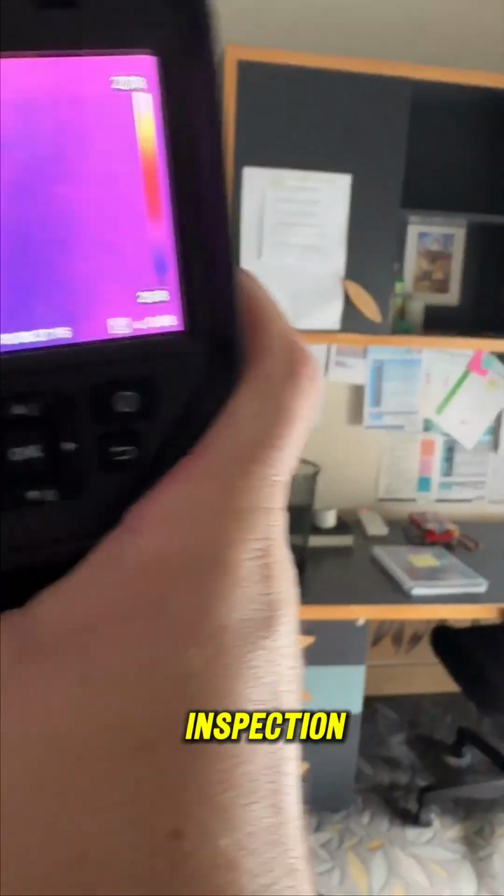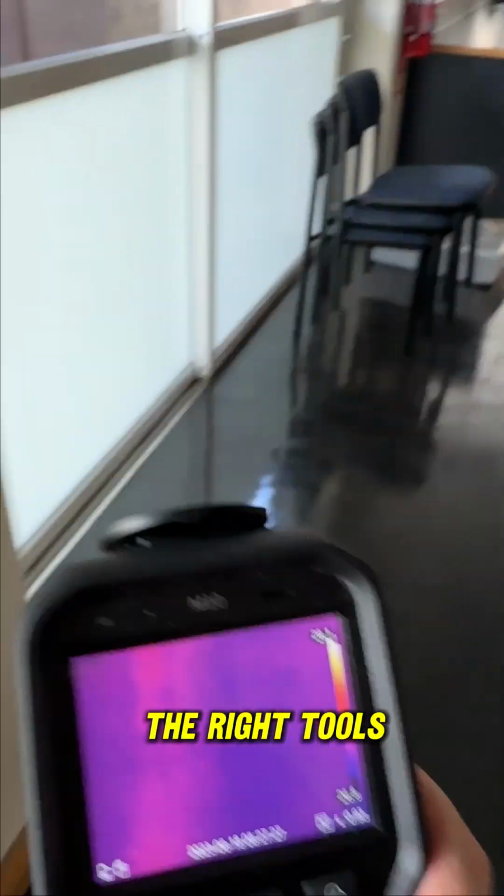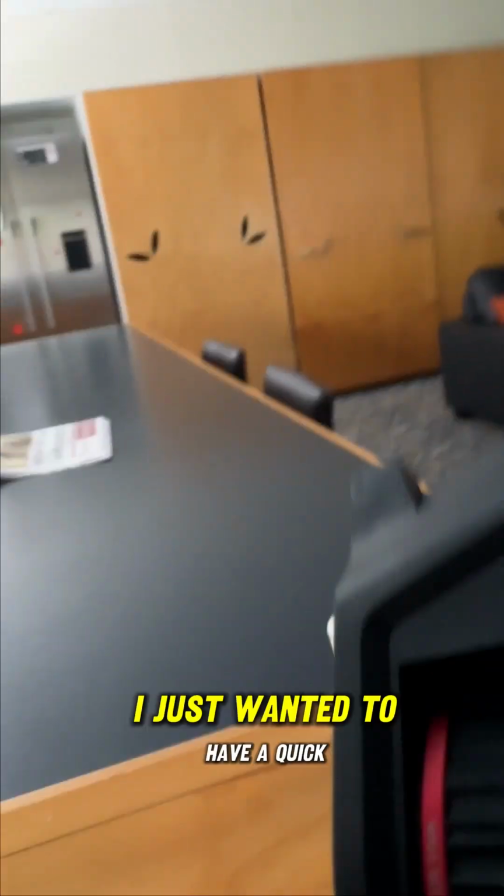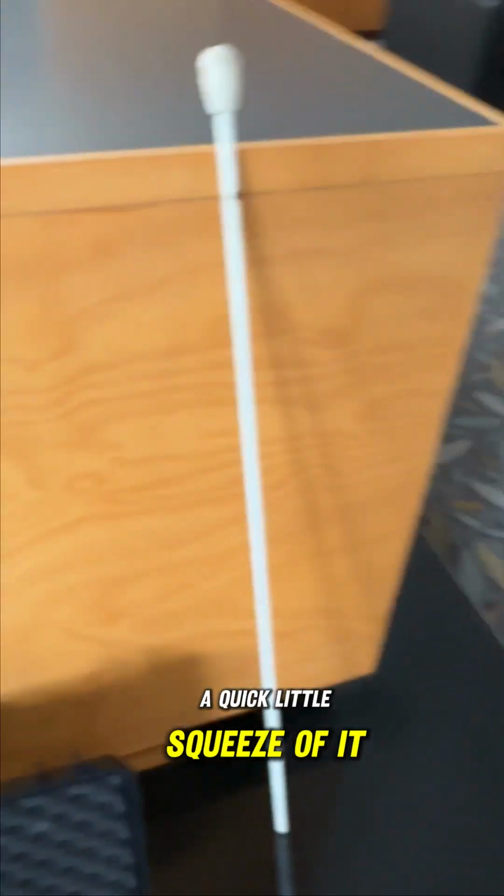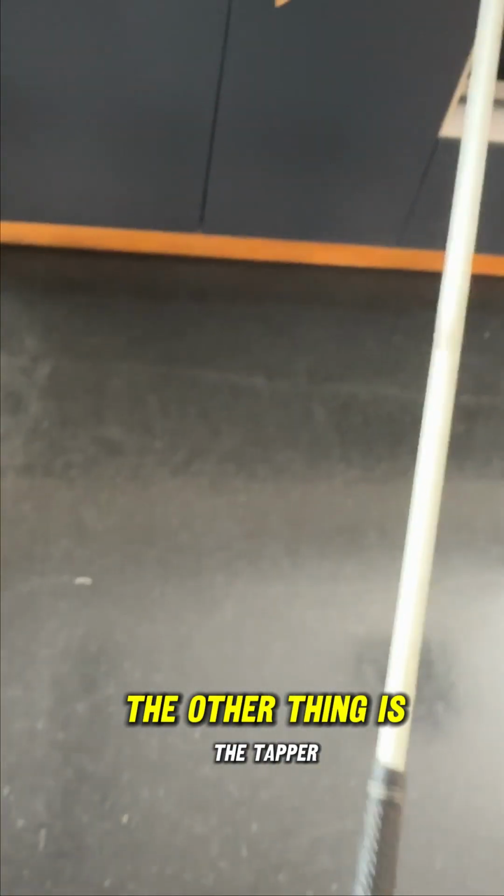Personally, I wouldn't have an inspection from anyone without this device. You be the judge. You're paying for an expert. How can they do their job without the right tools? We will go back through this place again with this device. I just wanted to show you guys a quick squiz of it and why we use this particular brand and this model.